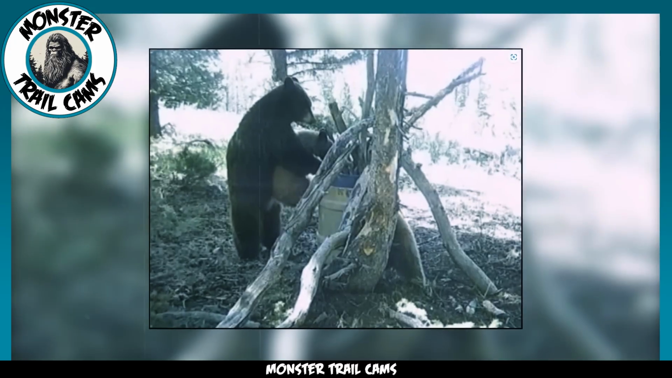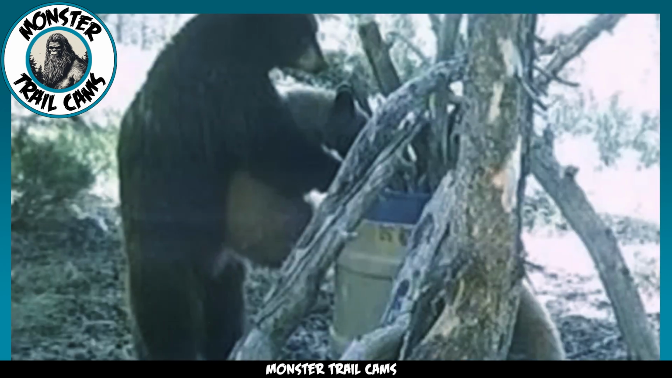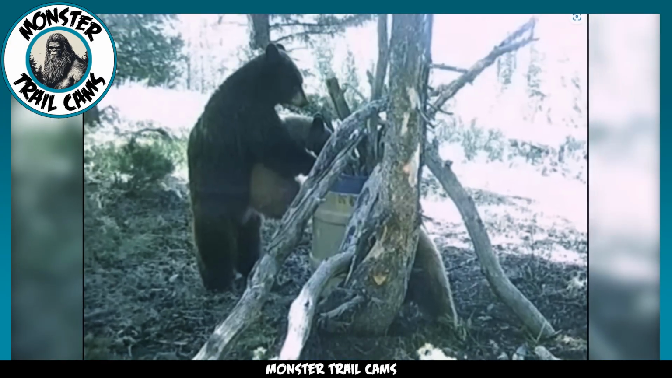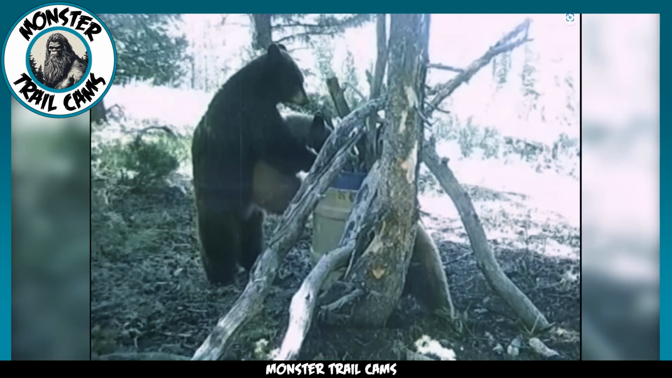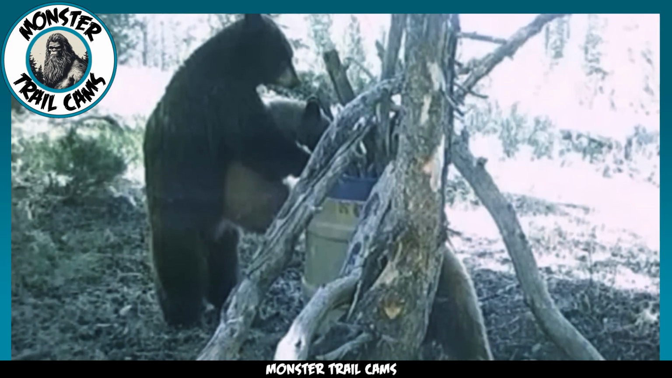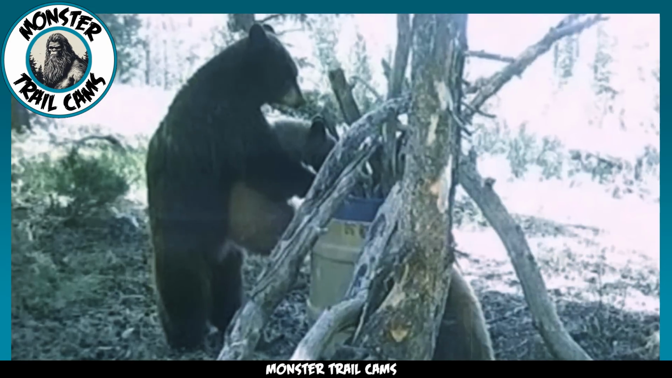While not paranormal in nature, check out the resourcefulness of these two bears. This is likely a mother black bear and her cub. But look how she holds the cub up so it can investigate the contents of the barrel. It is likely there is food in the barrel or on top of it that the mother is helping the cub gain access to. She almost looks like a human carrying a child.